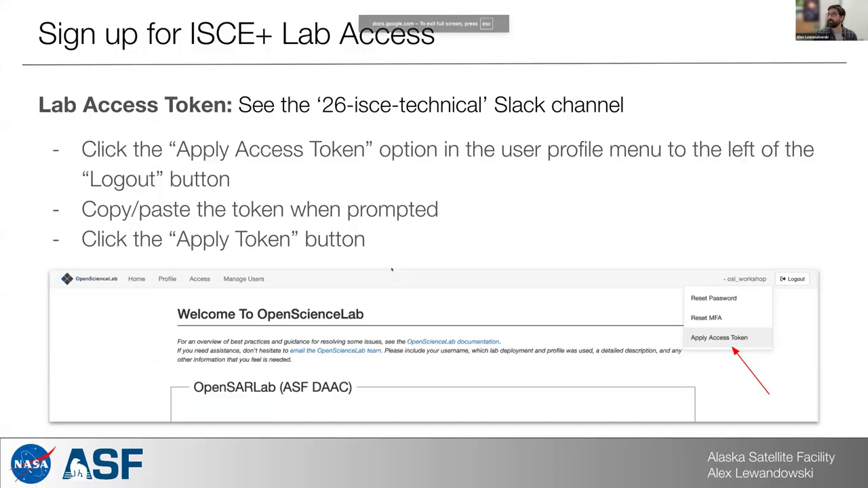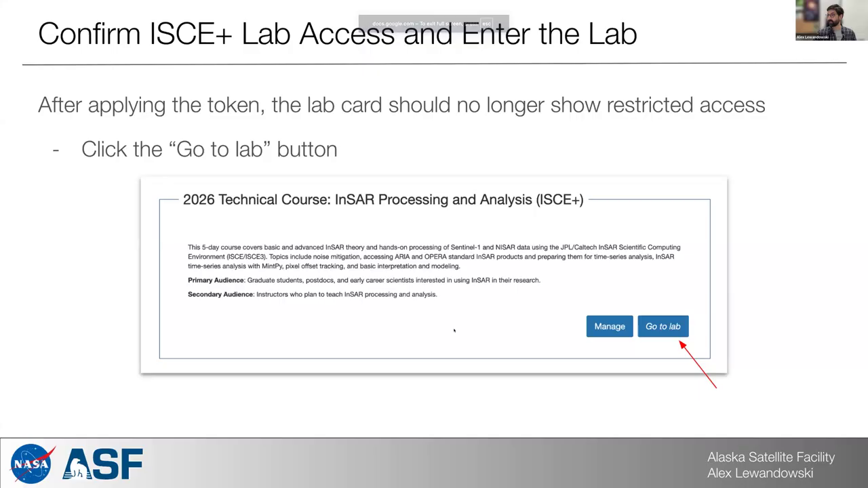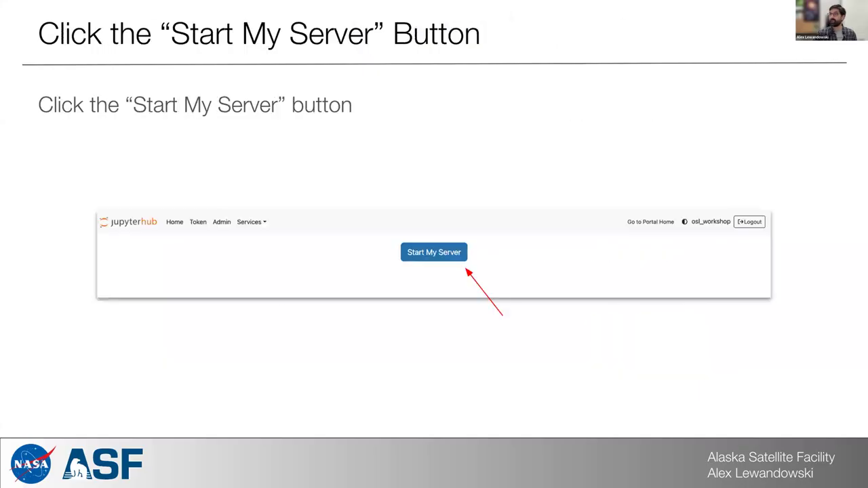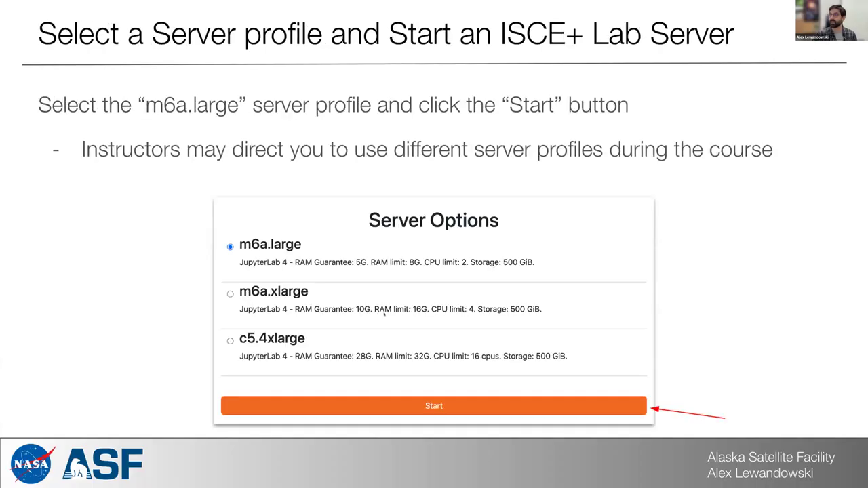Now I've already started my server, but if you haven't actually started your server yet, once you've gone into the lab and clicked on the Go to Lab button, you'll see the Start My Server button, and then you'll see several different options. These are different servers that provide different levels of compute and memory to meet the needs of various workflows.